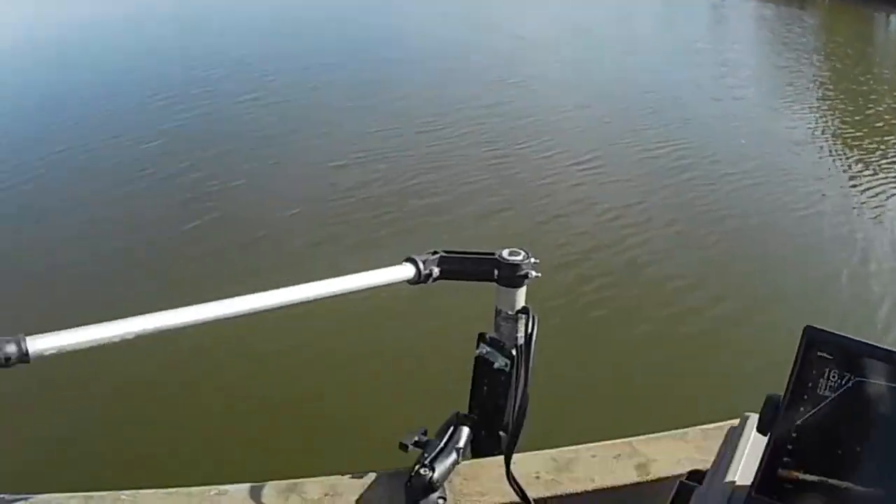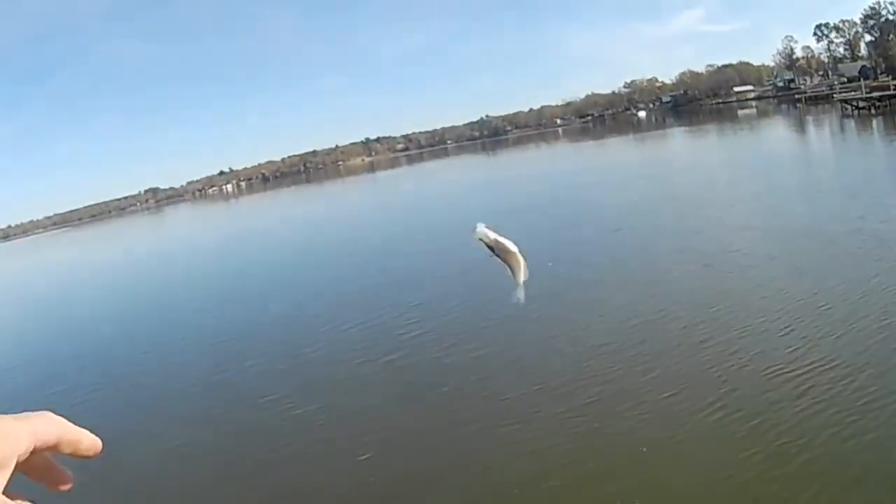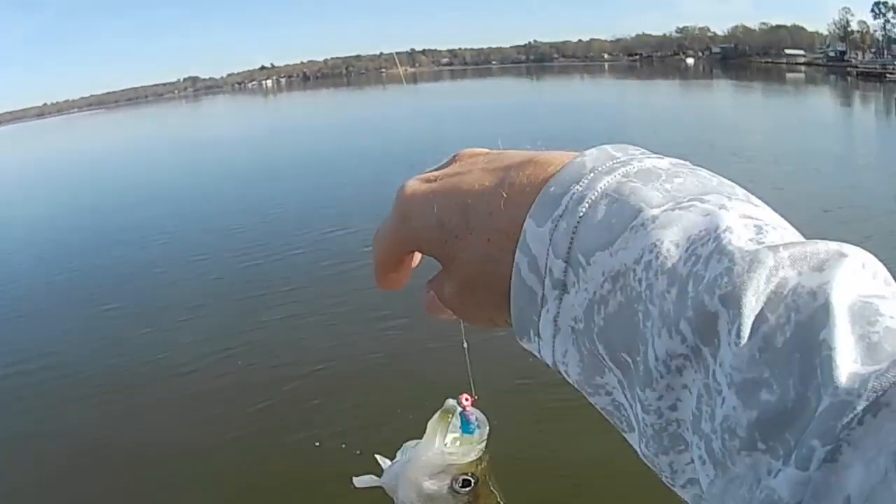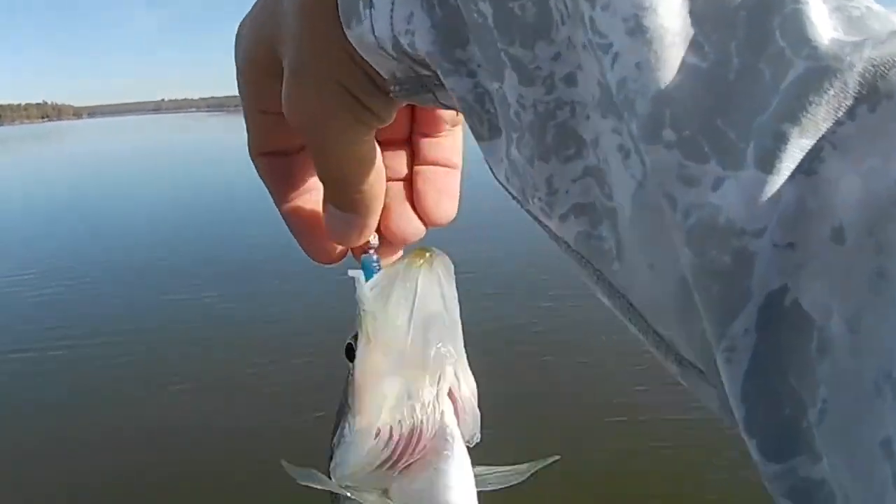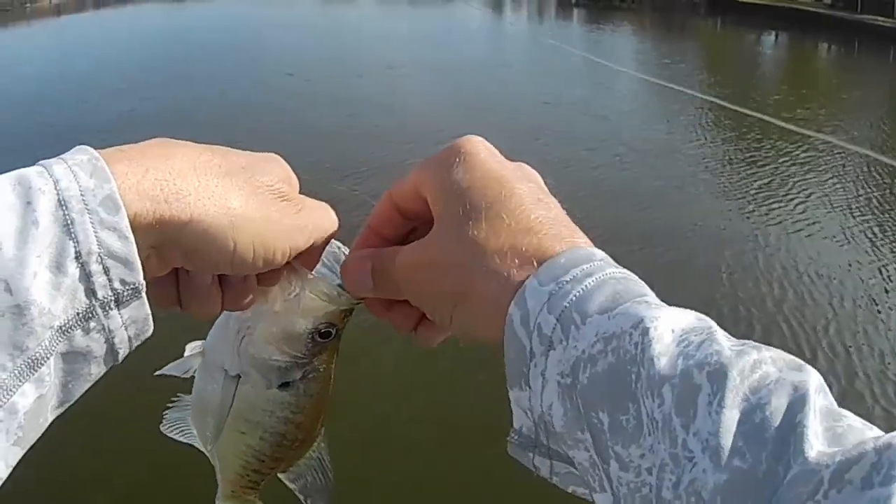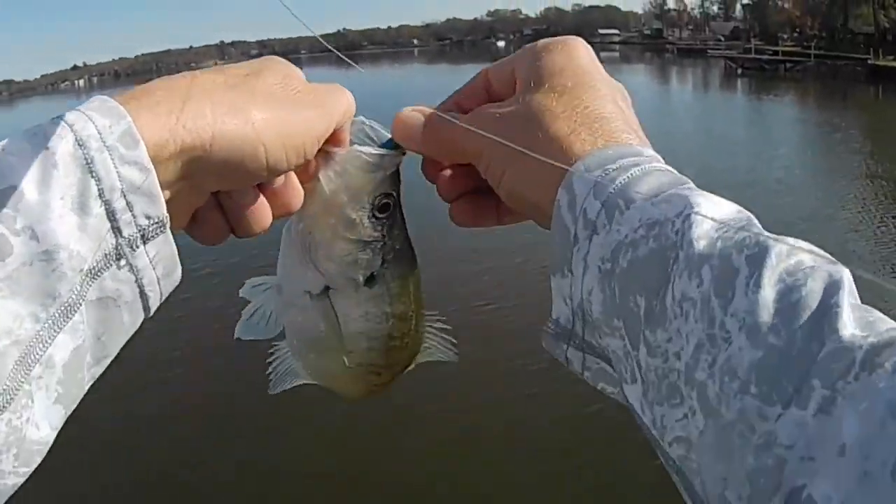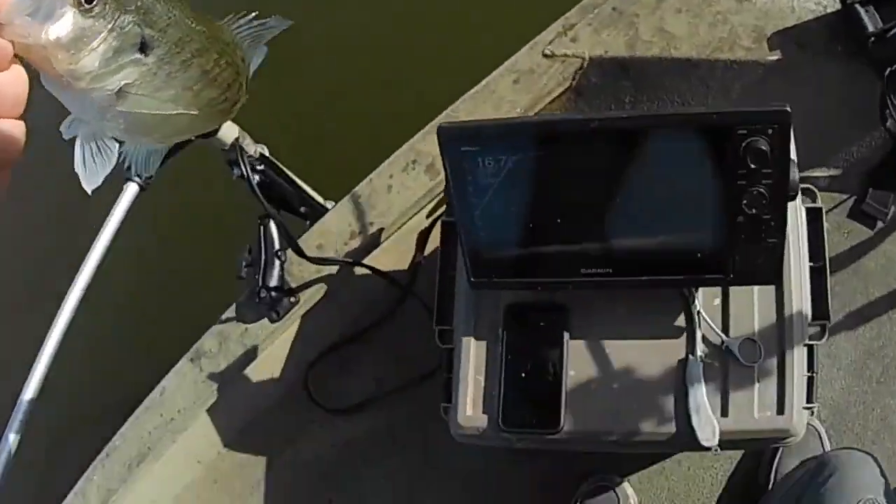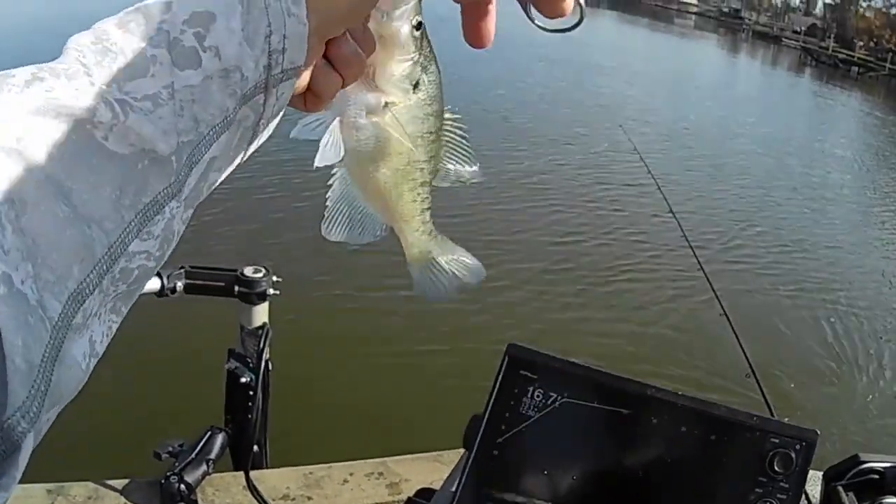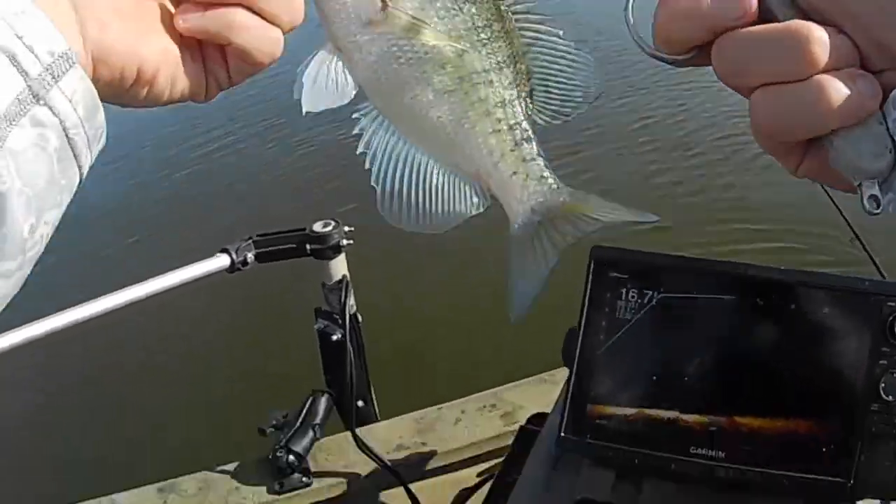Oh, he hit it. He got it. Yeah, he's a little bigger. Still not as big as those others was. We'll take it. Golly. There we got him.